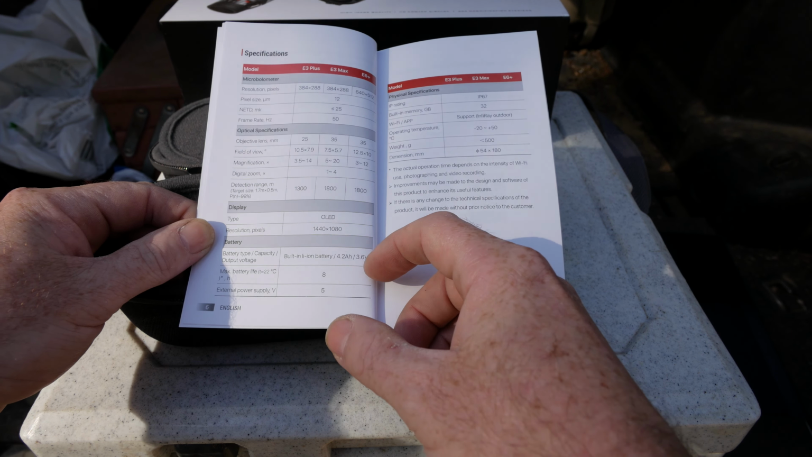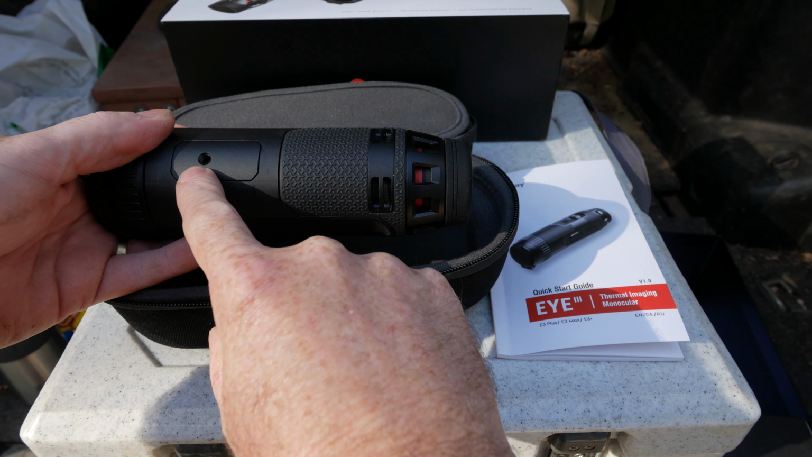It's got some nice fancy colourations and things like that. They've gone all out on the aesthetics with this one, and usability is sensational with that wheel. I can't overstate how important that is. That wheel is fantastic. I said the magnetic charging, and there is a tripod mount.